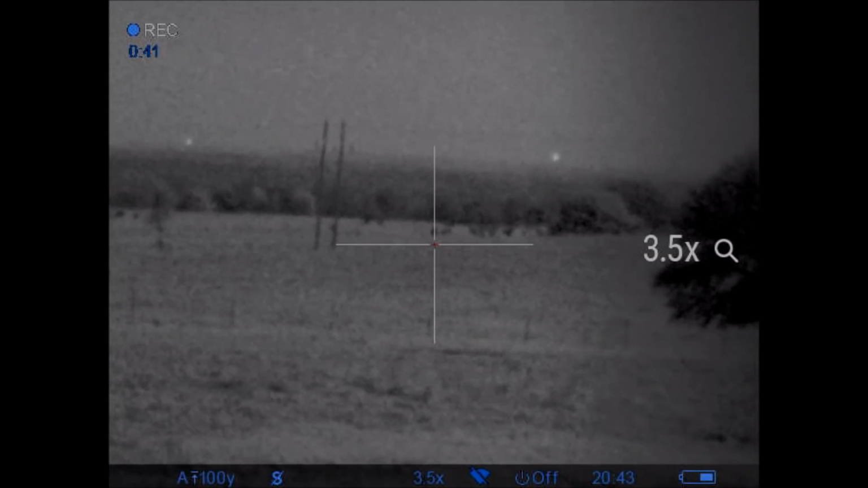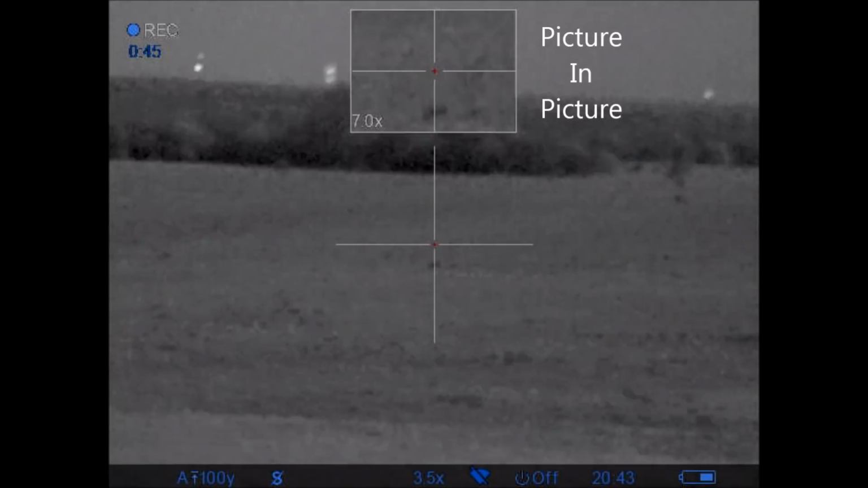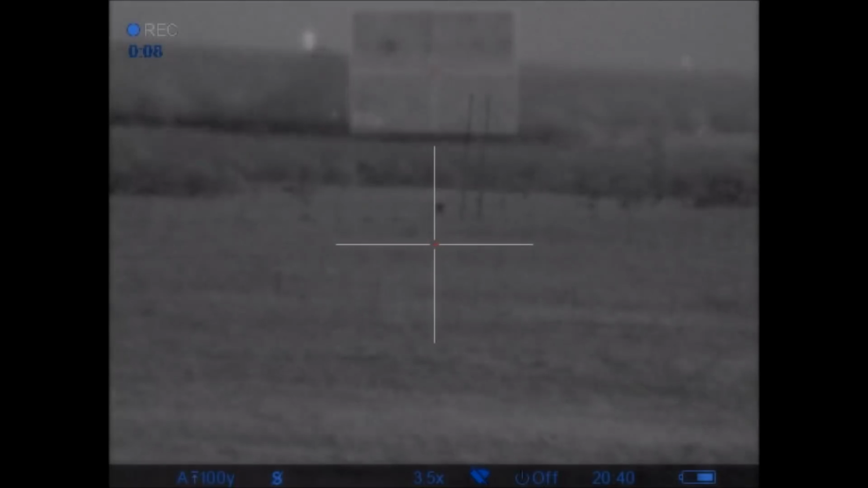And then also it has picture-in-picture mode, which I like a lot. While the main screen remains at your base magnification of 3.5 power, the picture-in-picture mode can be 7 or 14 power.